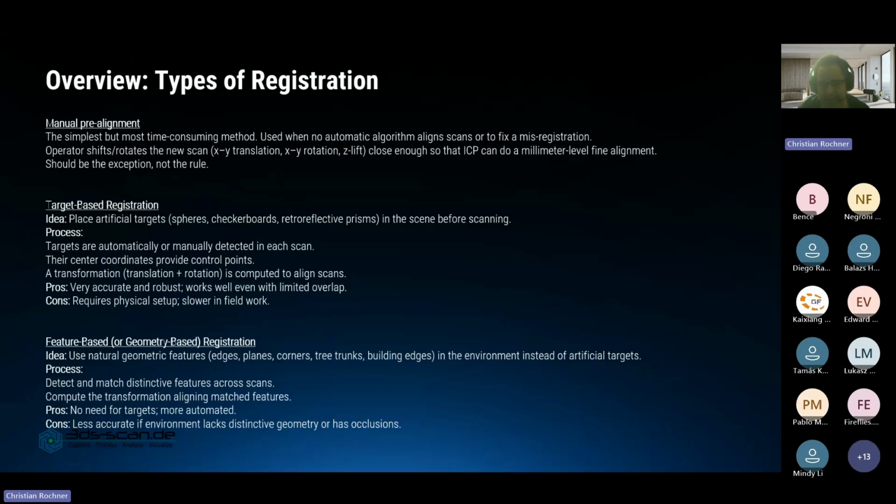Then we have the target-based registration. The idea here is that you place artificial targets like spheres or checkerboards or some reflective prisms in the scene before you scan it. And the targets are automatically or manually detected in each scan. And the center coordinates can be used for control points or can be measured in the form of a control point.